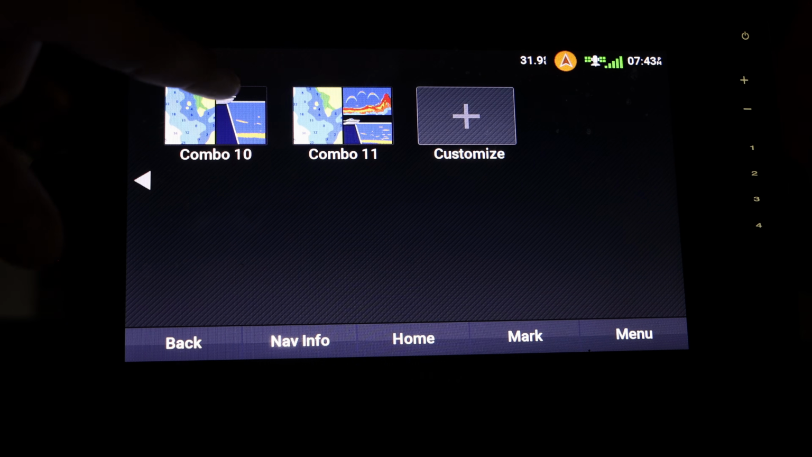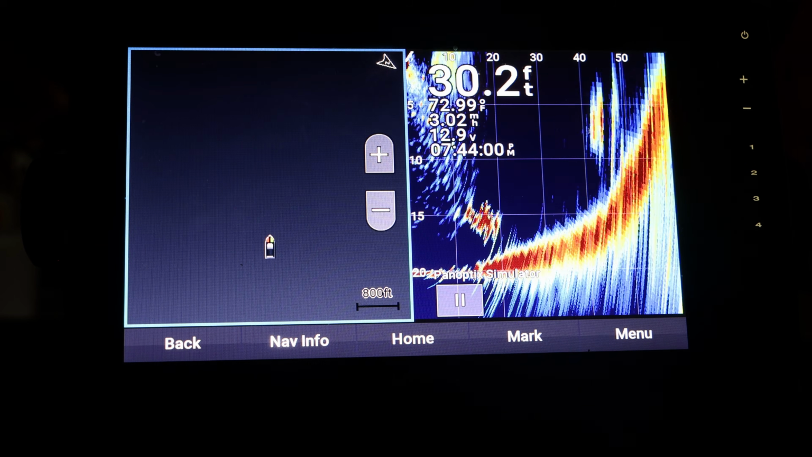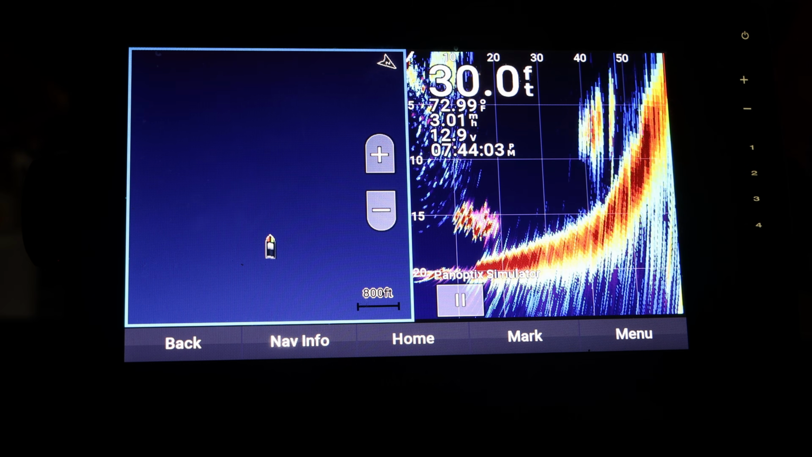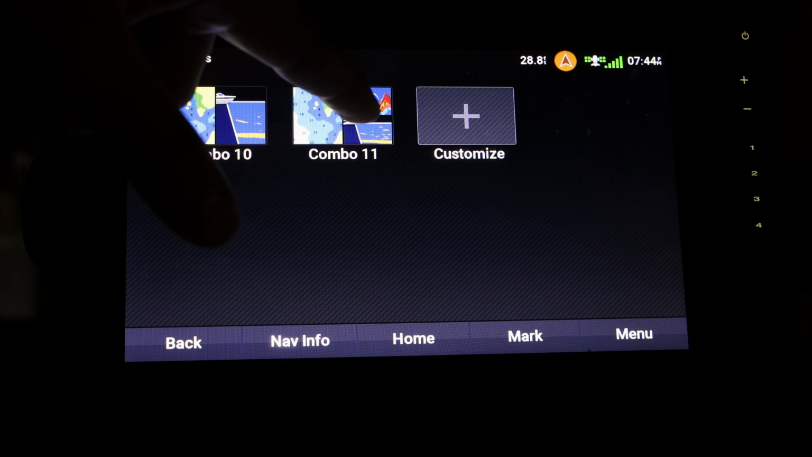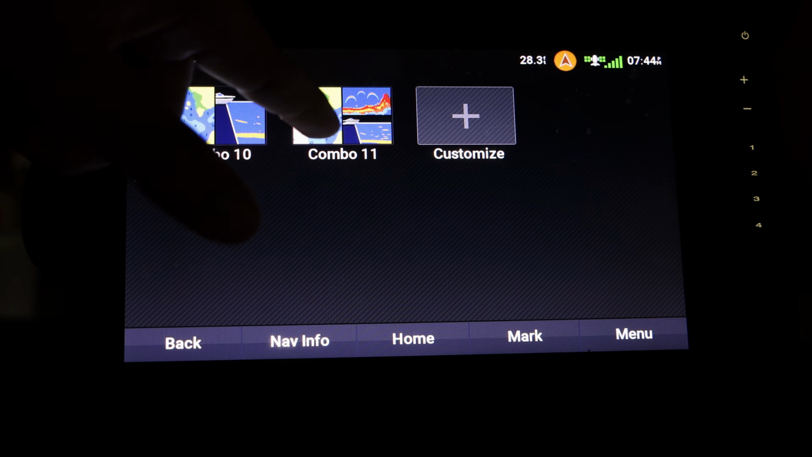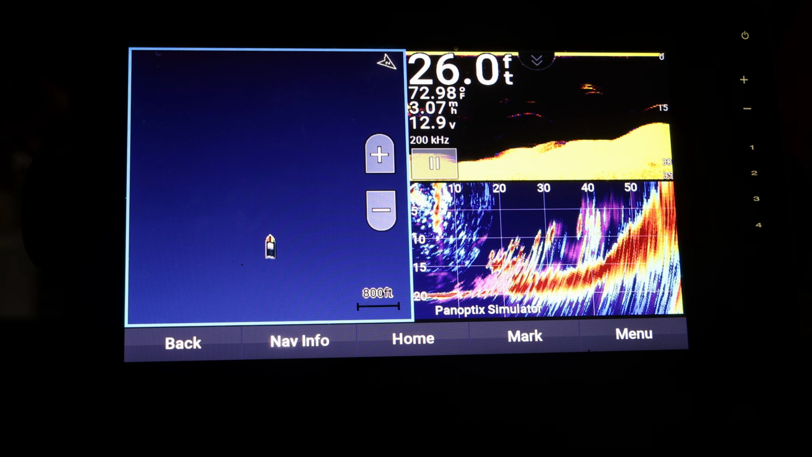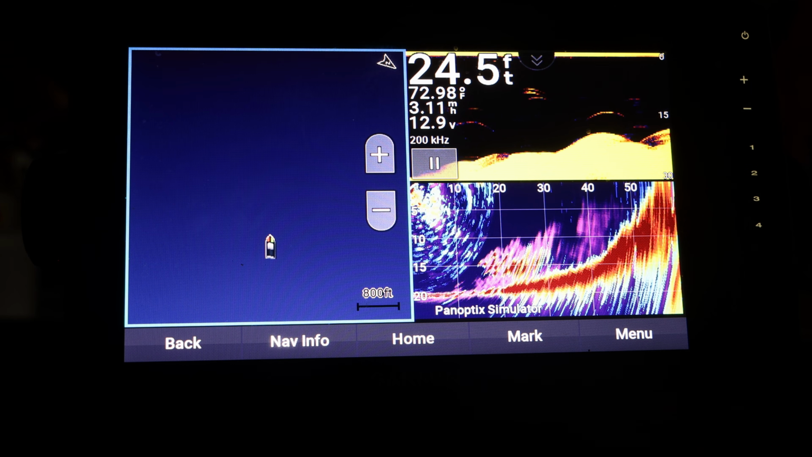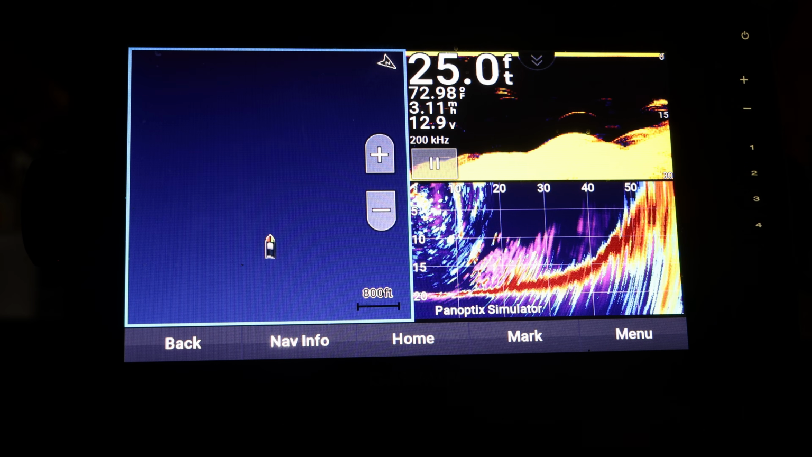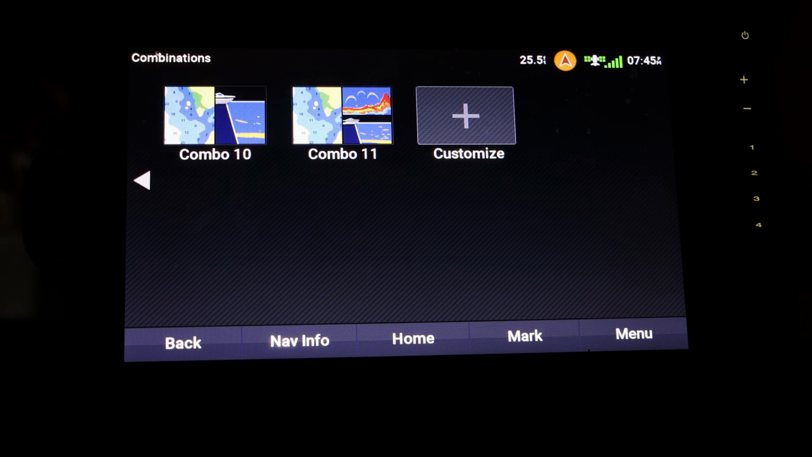Then if we go over, these are some other different ones. This is one of the navigation and pan optics features right here, which I personally don't use because I do not have live scope. And this other one right here is the navigation with the traditional and the live scope on it. So if you're running live scope, this might be pretty good for you, but you can create your own custom ones like I mentioned. So the sky is really the limit with how you want to do this and how you want to customize it. This is where you would create your customized one, so that's how you would do that.